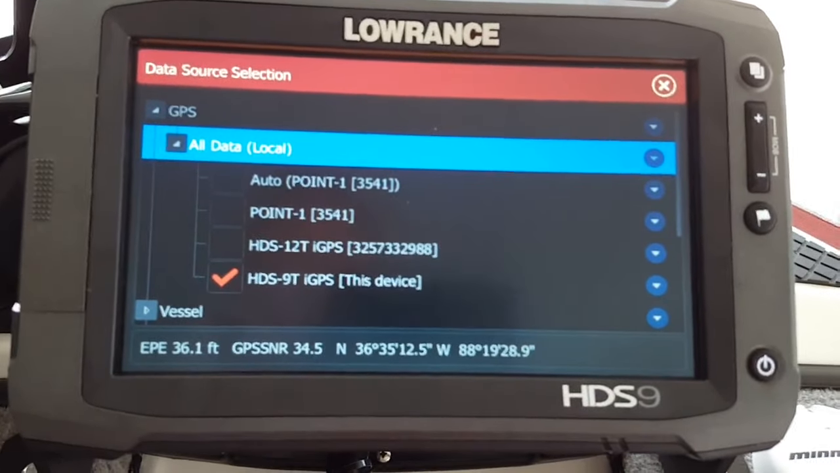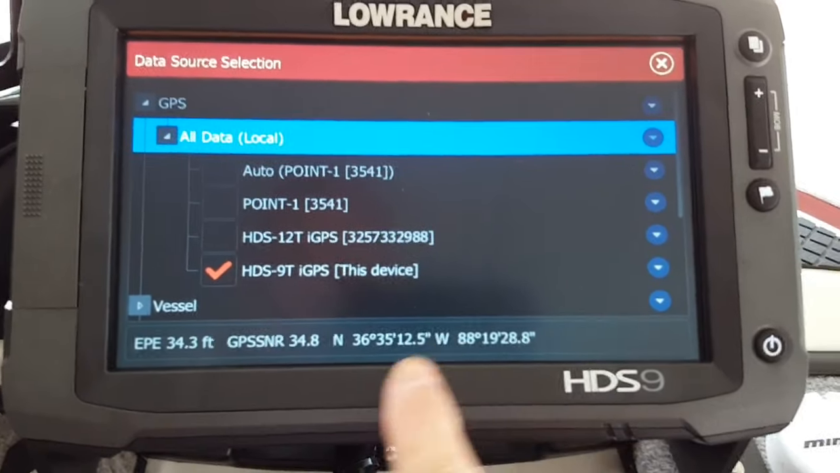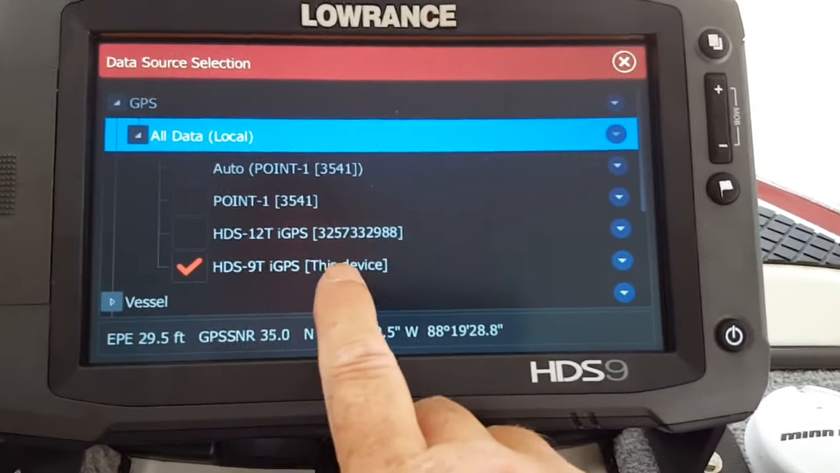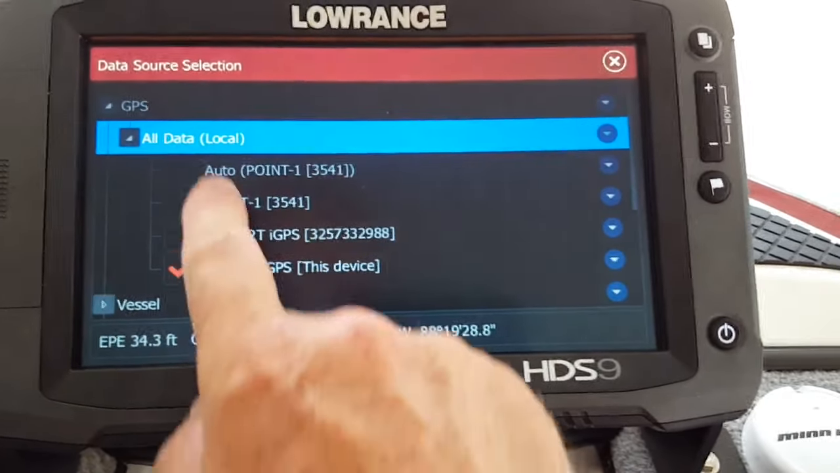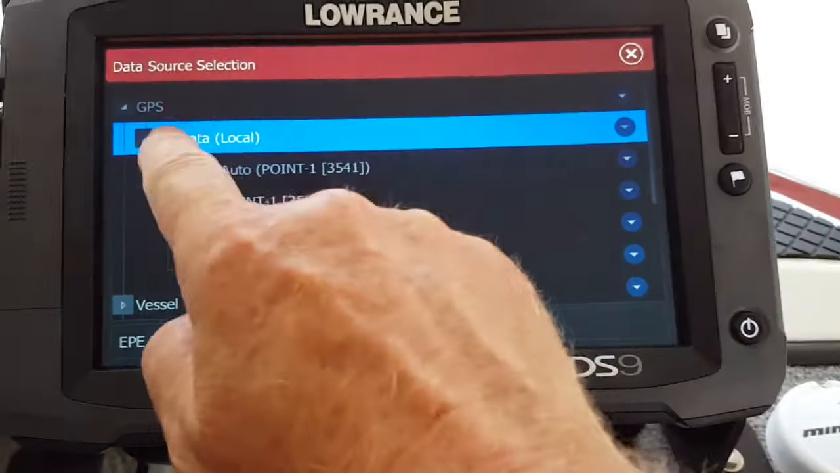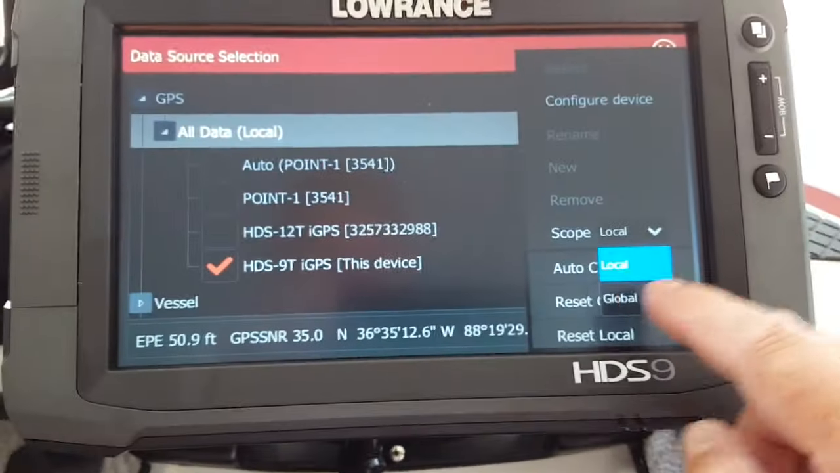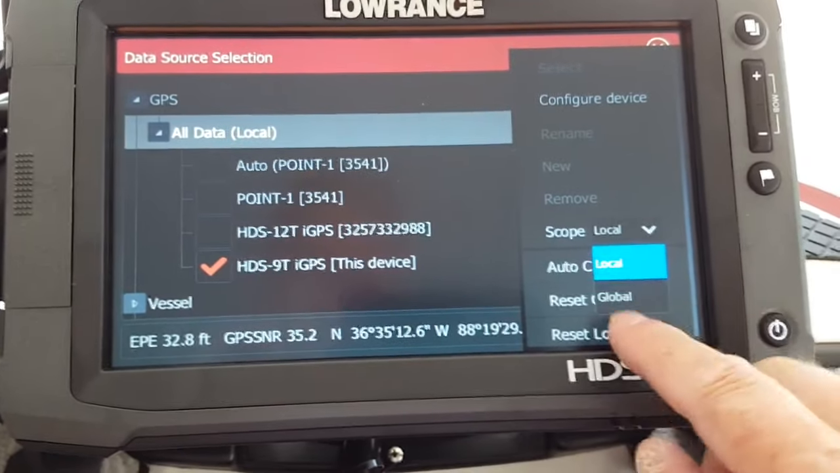So I'm going to run the 0.1 on the Touch 12 up on the dash, and I'm going to run this 9 on this unit. So there's where you set that. So I come down here and I make absolutely certain it's sitting here on all data. I want it on local. You can see here where you can open this up and it says local and it says global.